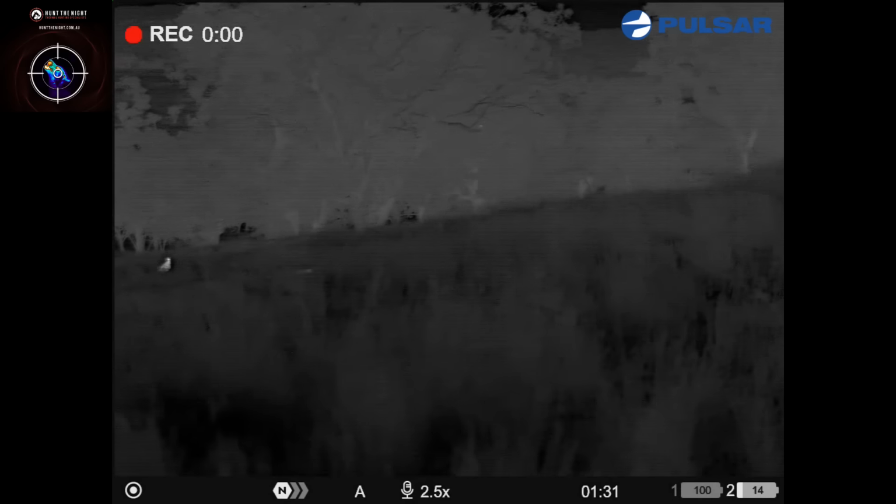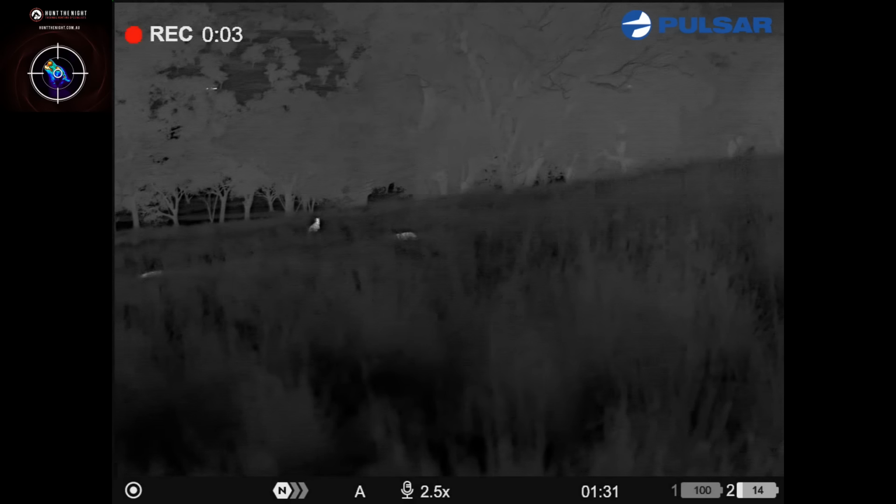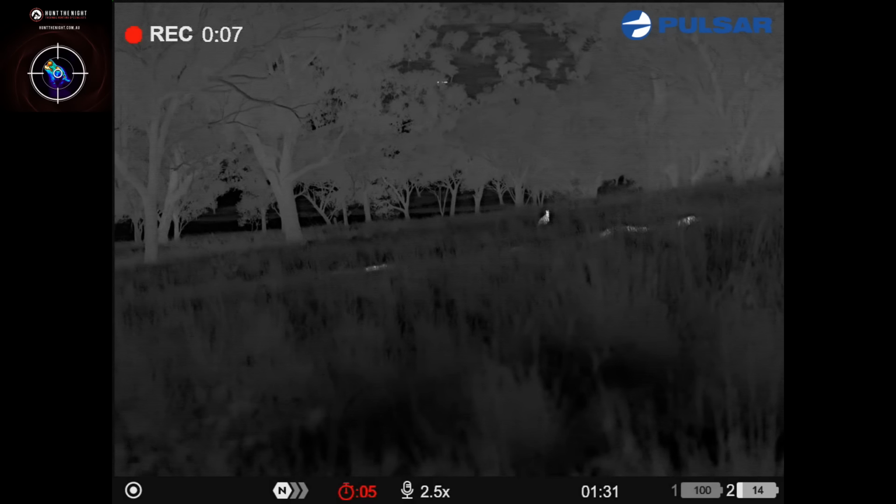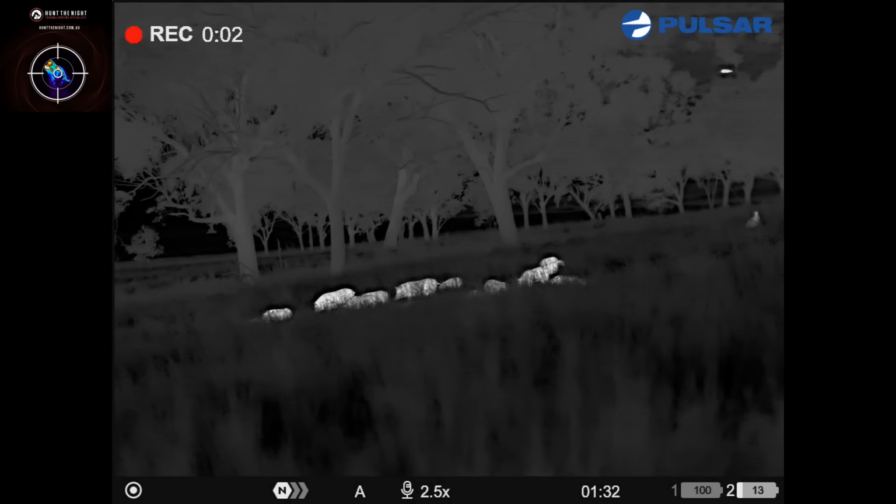You can see the back of those pigs there, moving through the grass. They're in a little bit of strife, I think. There's a few more there than I realised. Bloody hell.